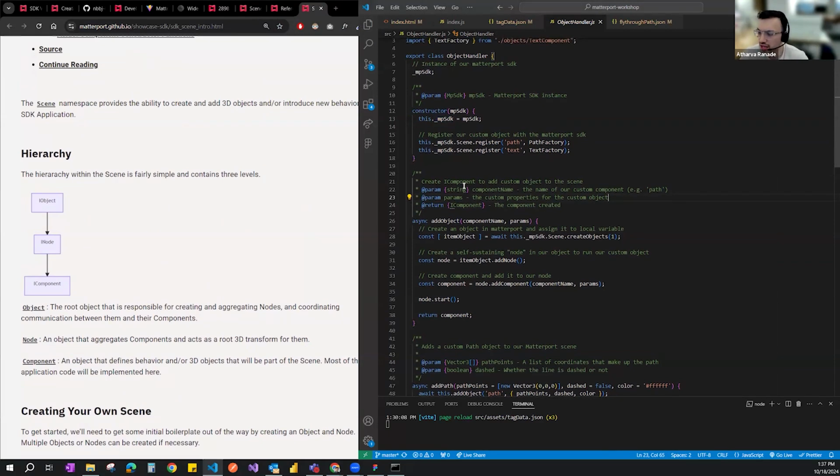So we're creating the I component, which is this. We're creating an instance of that, an abstract instance of the I component, which is the add object. And then the I component creates a self-sustaining node. So we're creating a node between the I component and the node object.